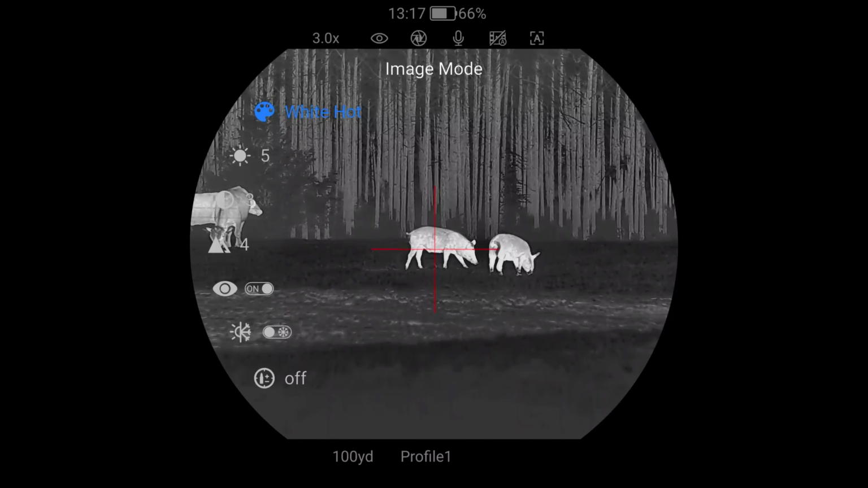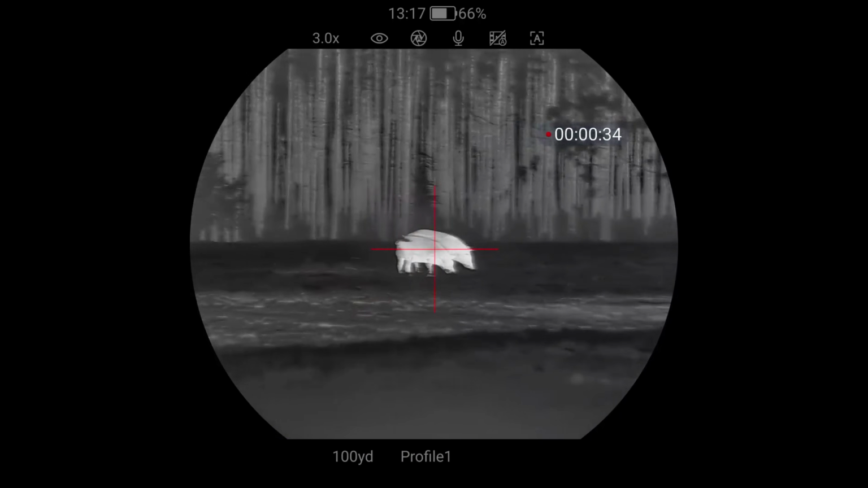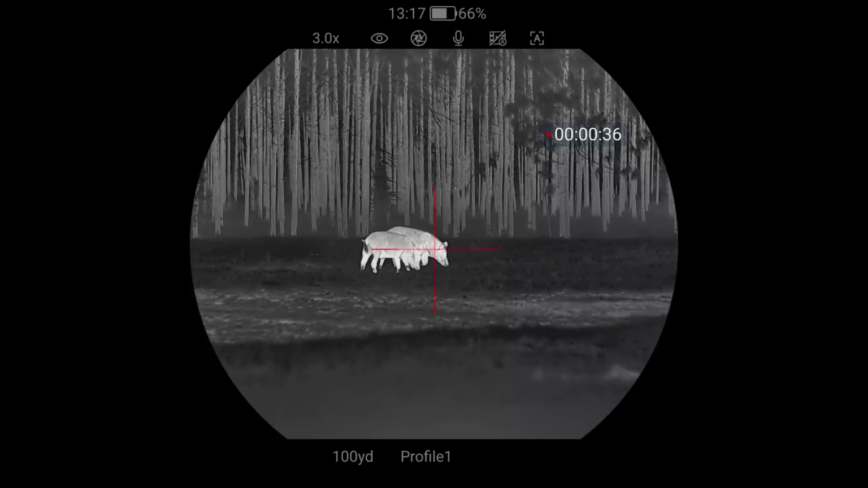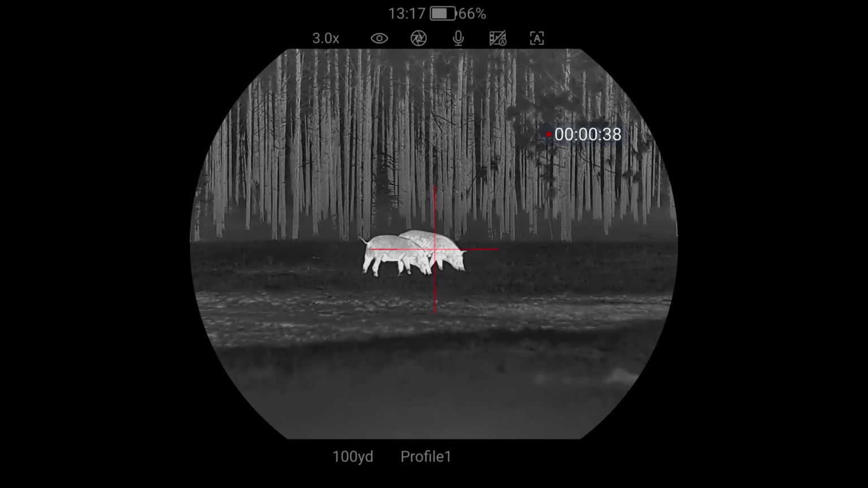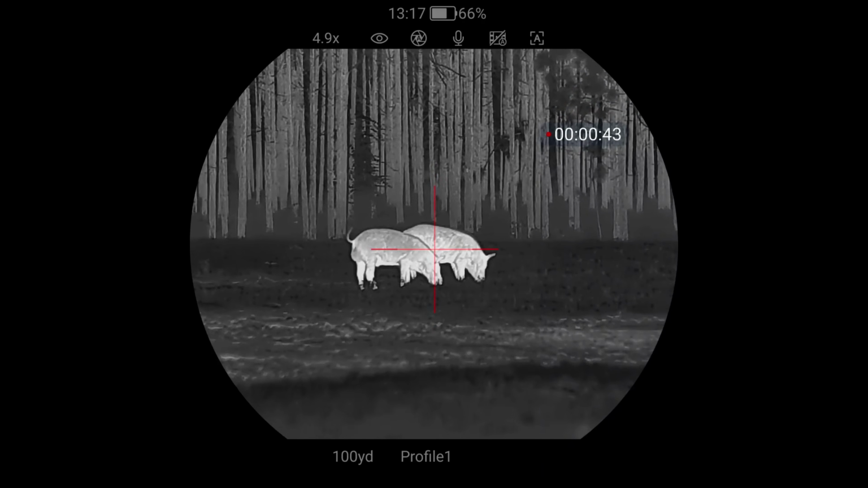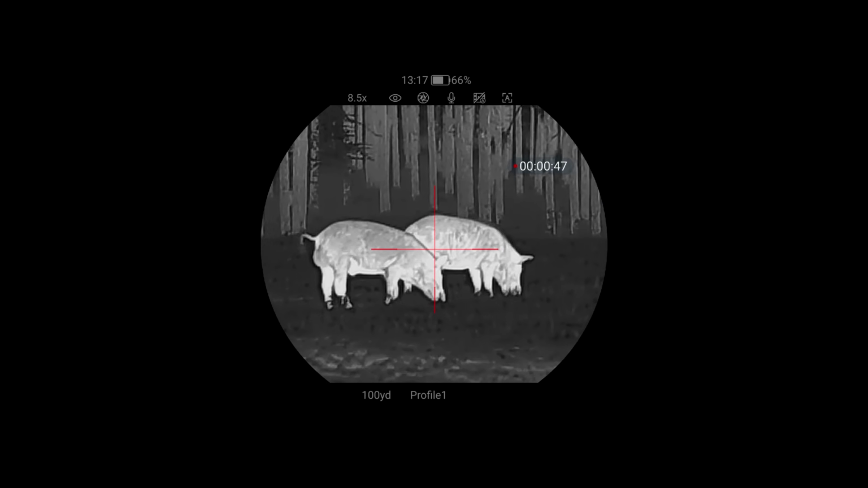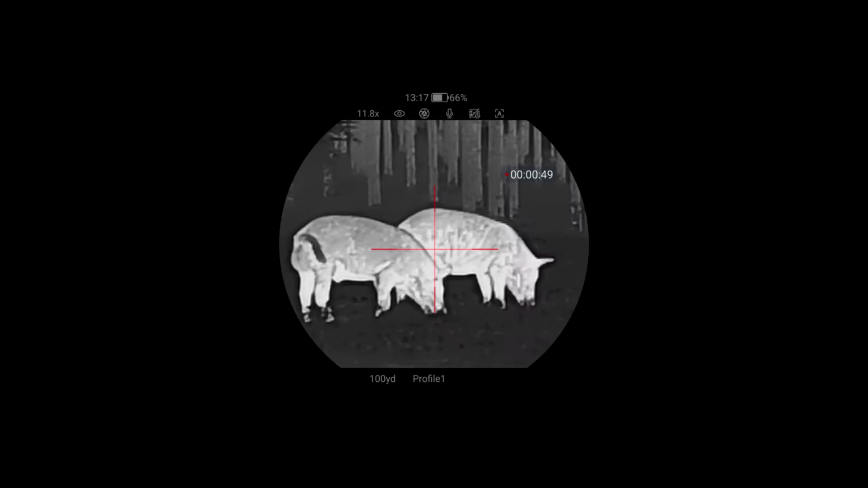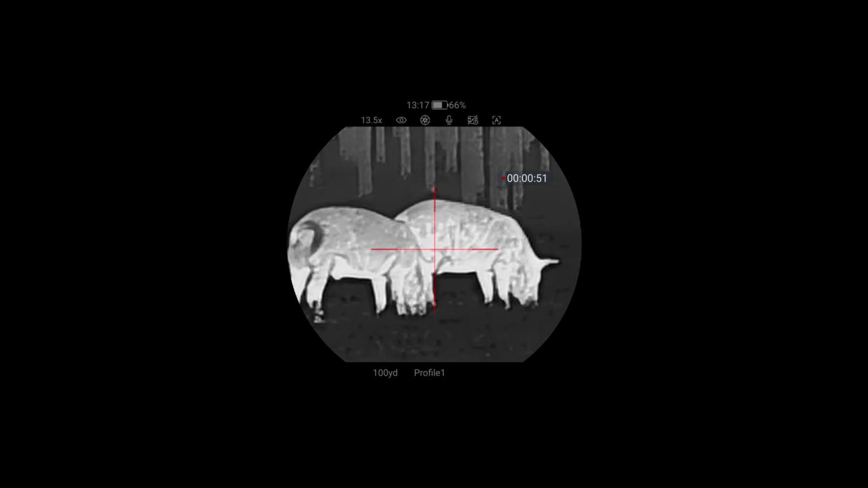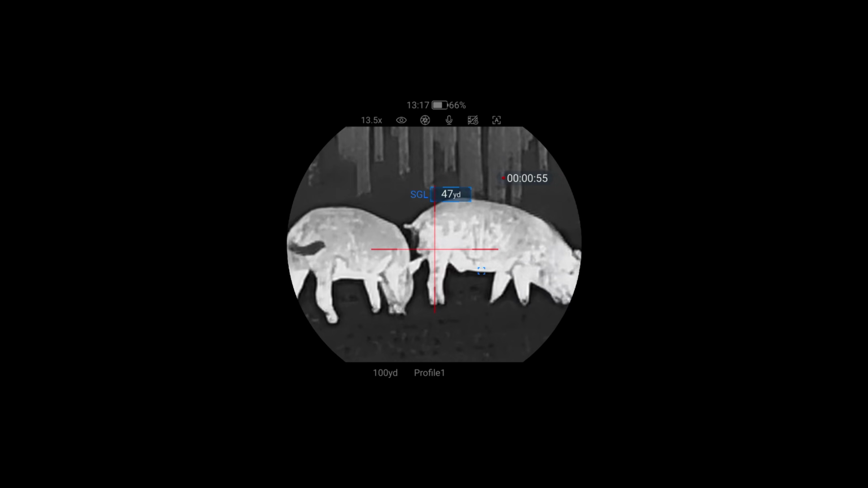All right, so in this clip here, we have a group of feral hogs that we're going to be demonstrating the new Ocular Zoom 2.0 on the RICO 3 Pro H50R. Now, you'll notice when we start zooming in here on this clip that these hogs do not lose any quality whatsoever. Now, using Ocular Zoom, it is a great new feature, and if you guys haven't used it before, I would highly recommend to get your hands on one of these because it is astounding.